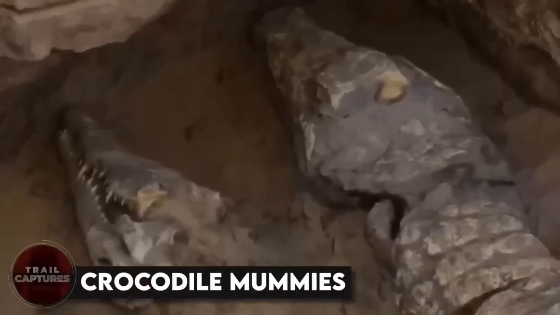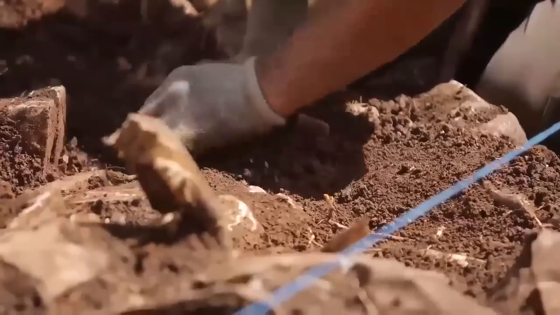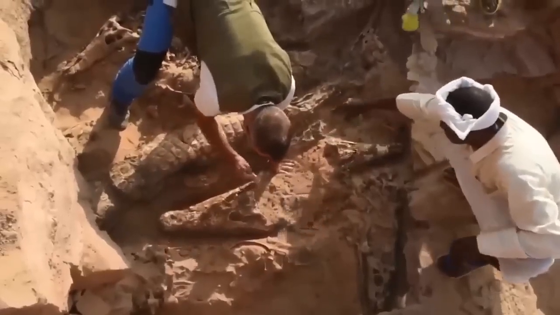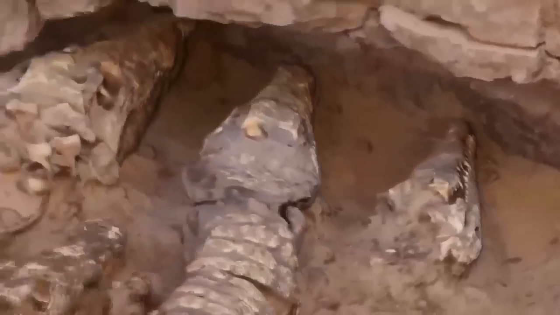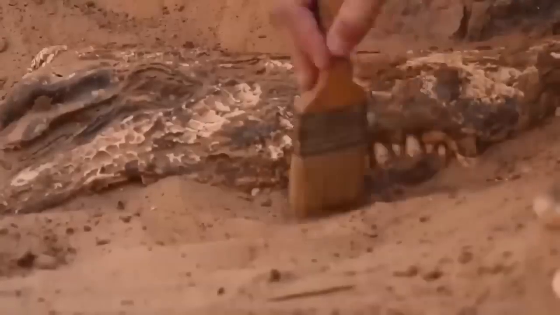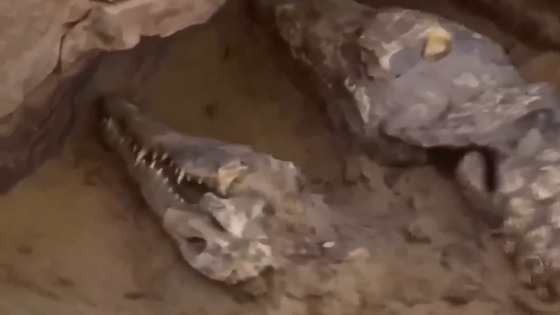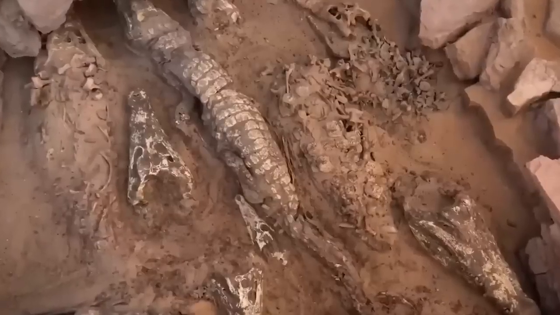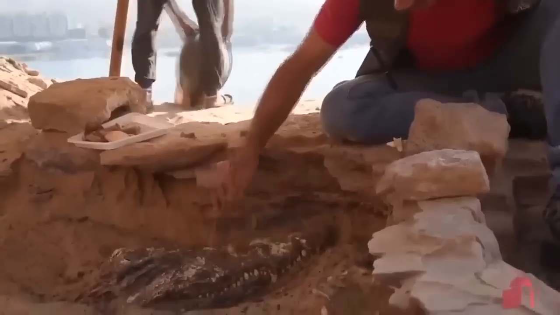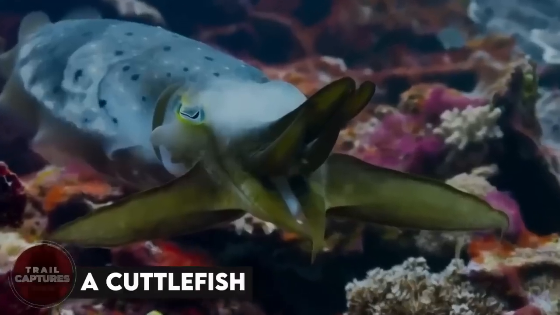Crocodile mummies. Crocs, whether they're dead or alive, will always give people the creeps. While excavating ancient tombs, researchers stumbled upon 12 crocs buried in the soil. From a distance, they looked like they were still alive, with their textured skin appearing fresh and their teeth still intact in their jaws. It was a bit unnerving, as it seemed like they could open their jaws at any moment. The researchers were amazed when they discovered that the crocodiles had been buried for 2,500 years, yet were still in almost pristine condition. A cuttlefish.